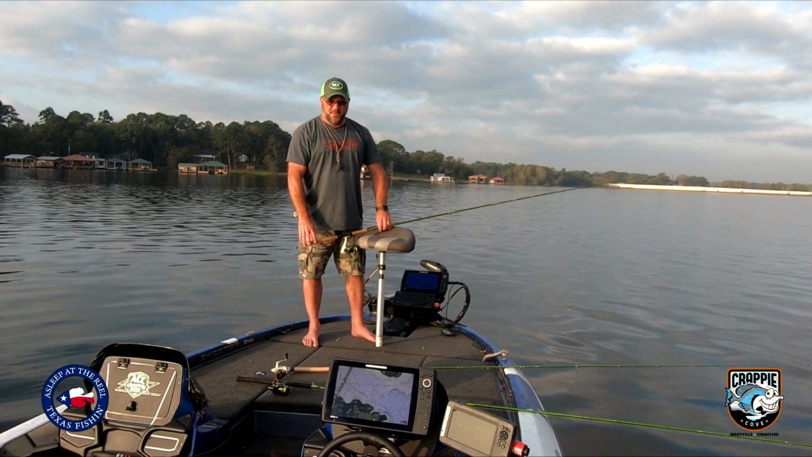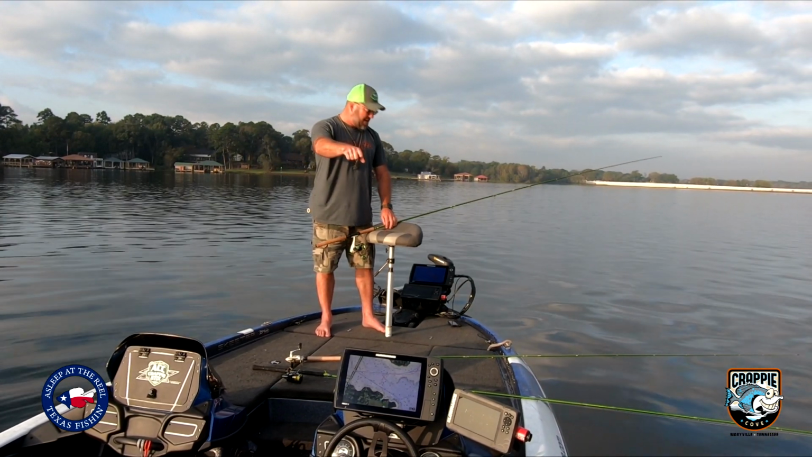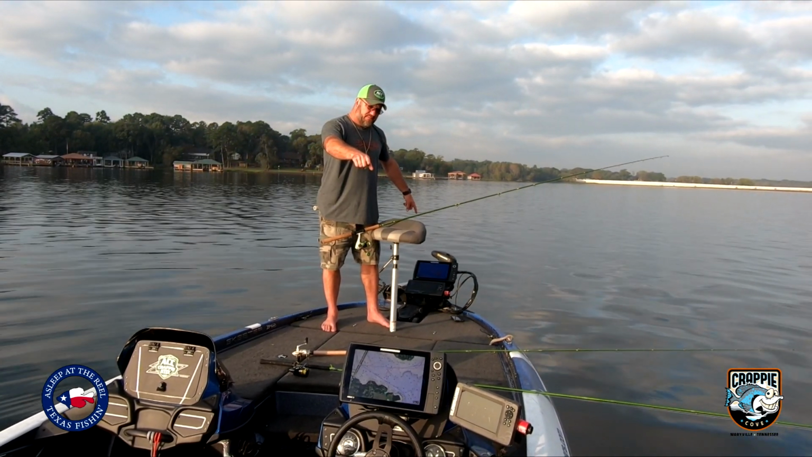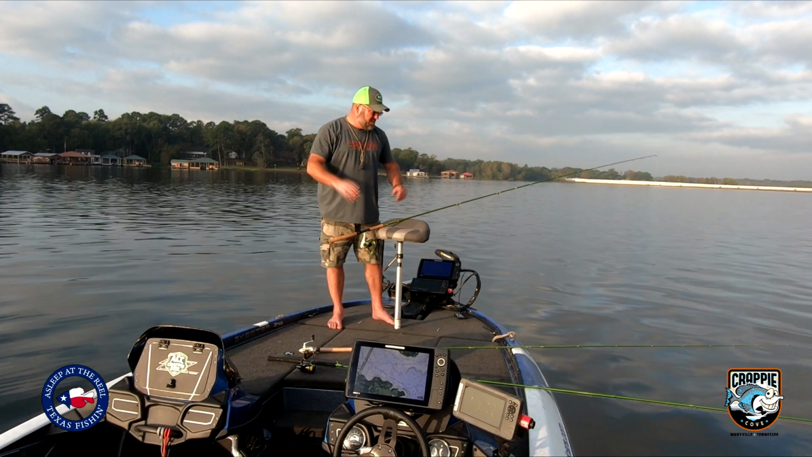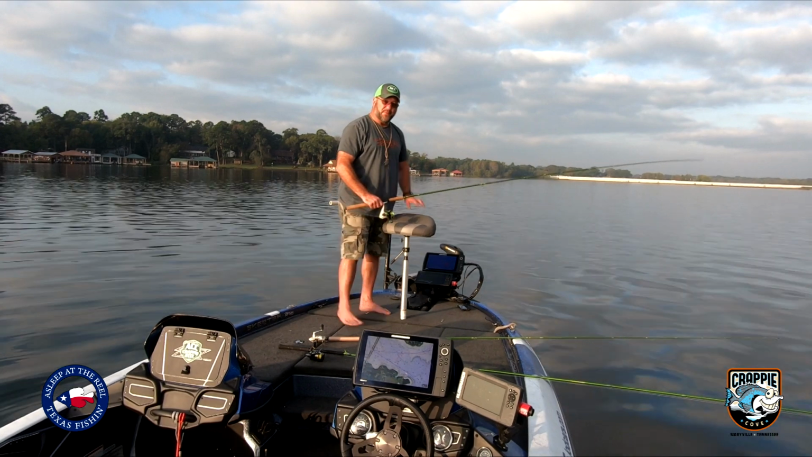I'm gonna throw an Amped Outdoors battery in here just for the Livescope, and I may do a second one to power my graphs in general, and yeah, we'll see what happens. But anyway, let's get to fishing. Let's find us a stump, guys.